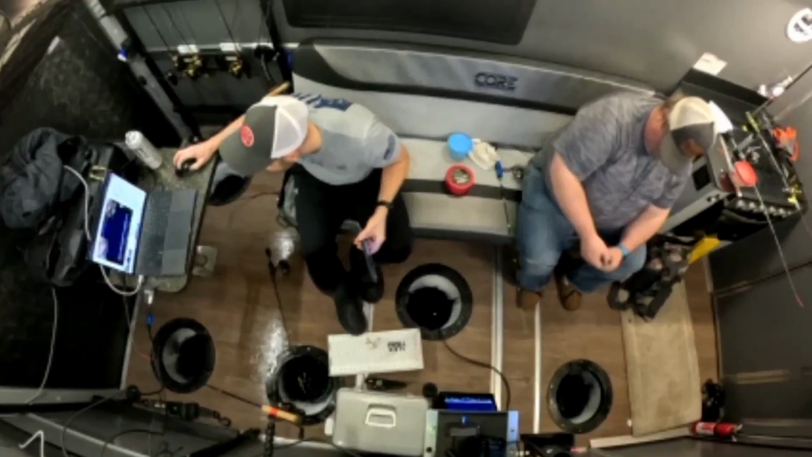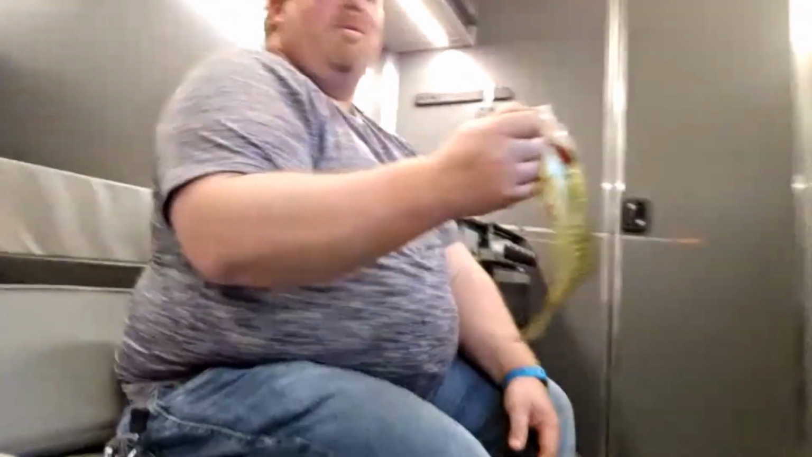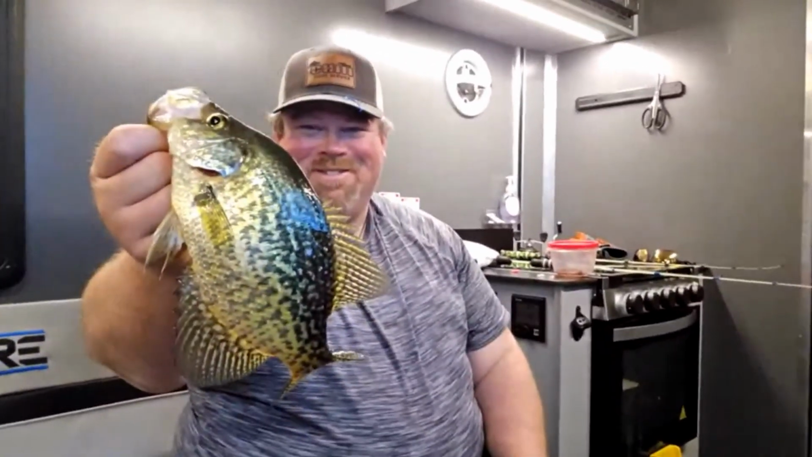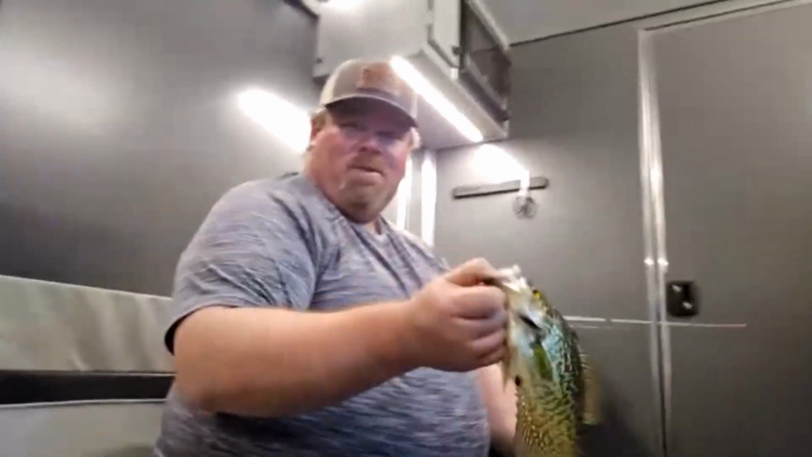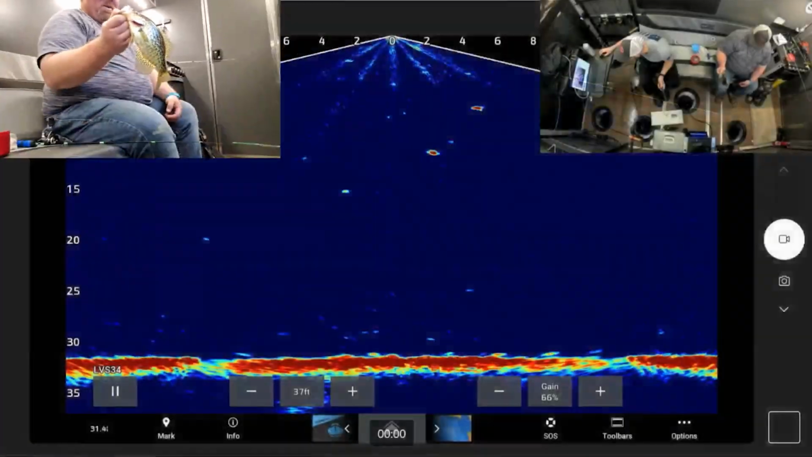Let's get a better view of it here. I clicked on the wrong one. Hold on. Here we go. Nice. This one right here. Nice, Cody. Straighten your tail out. Look at that fish. How big do you think that is? 12? Close to 12? 11 and a half? Nice fish. Good eater fish. Good job. Nice job, Cody. Thanks, guys.